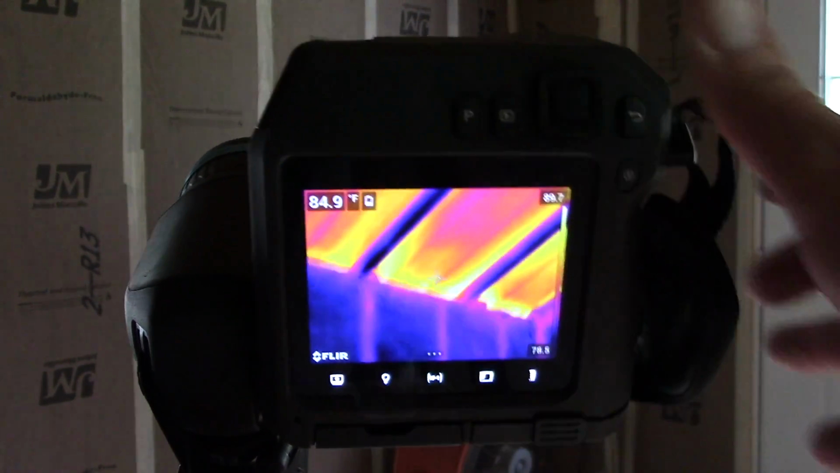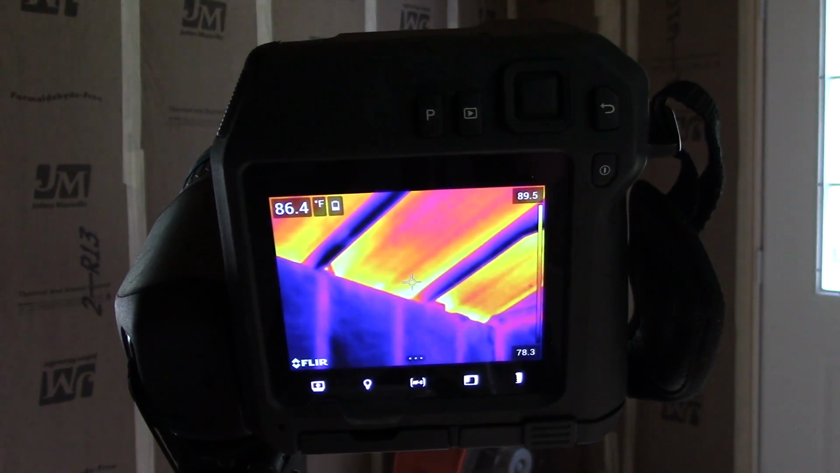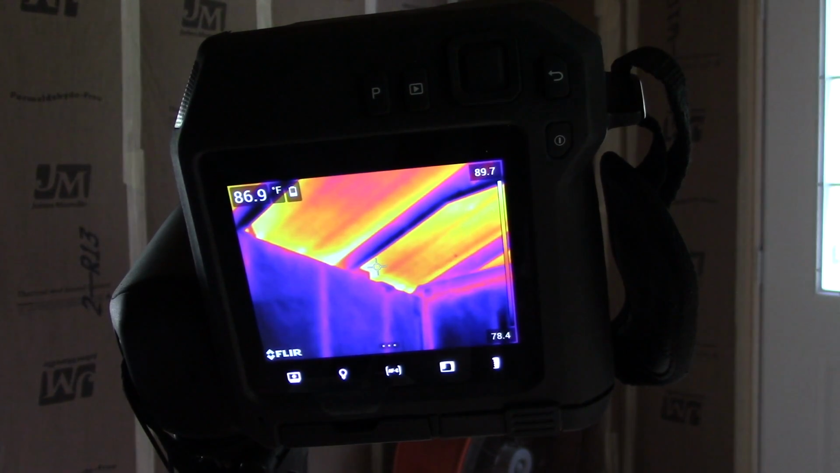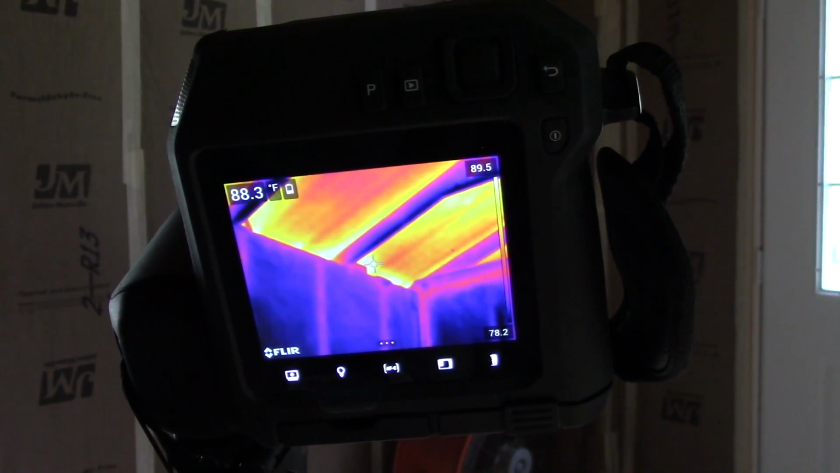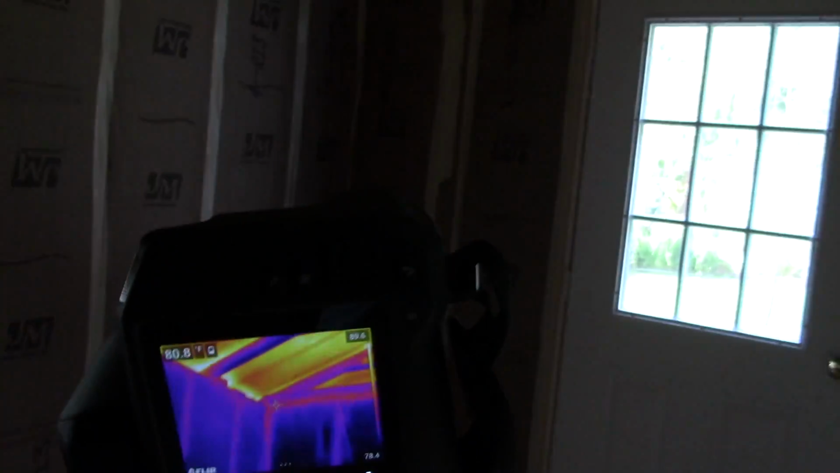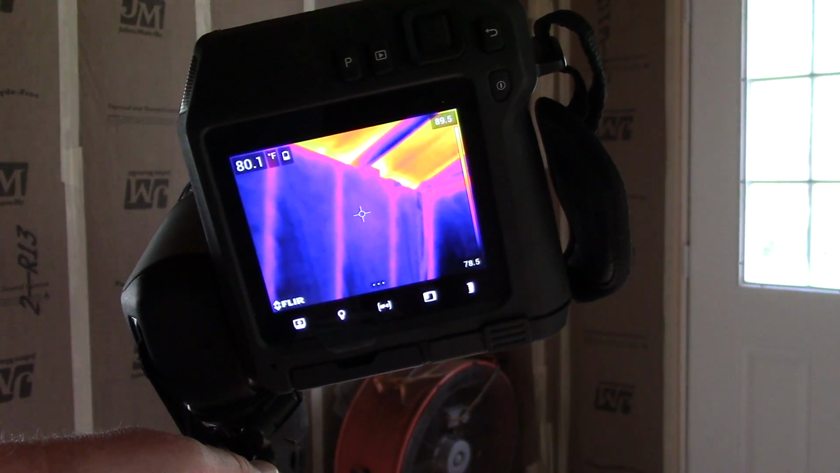Now, you can see the roof is 91 degrees. That's a good average. So the insulation does make a big difference because it keeps it, well, from the roof to the wall, 10 plus degrees. More to come.